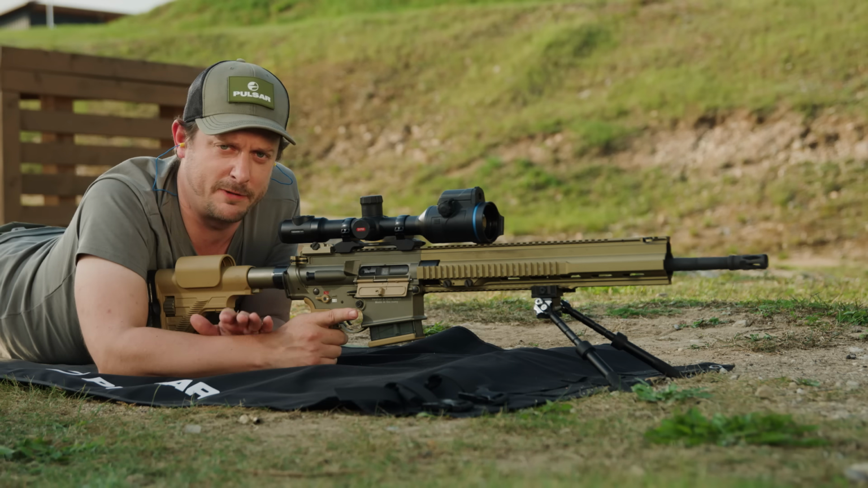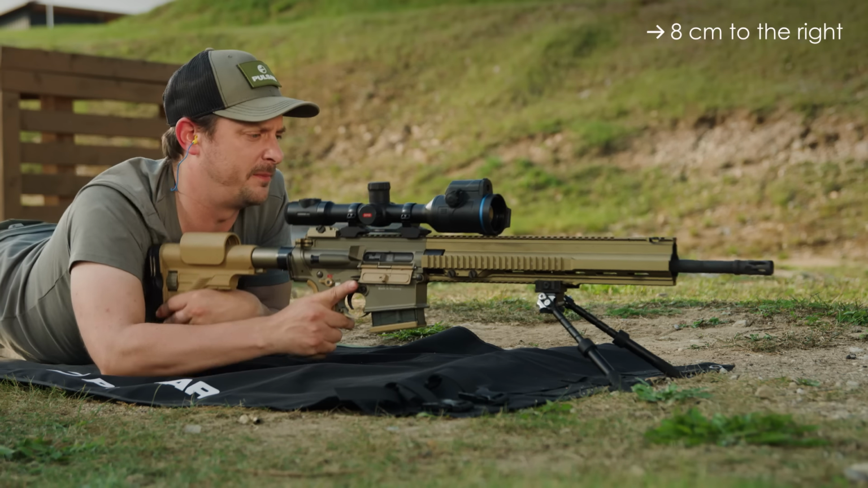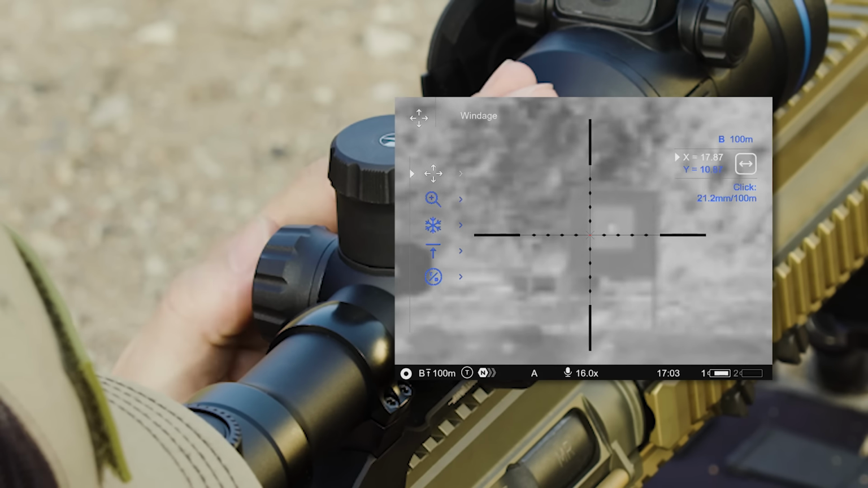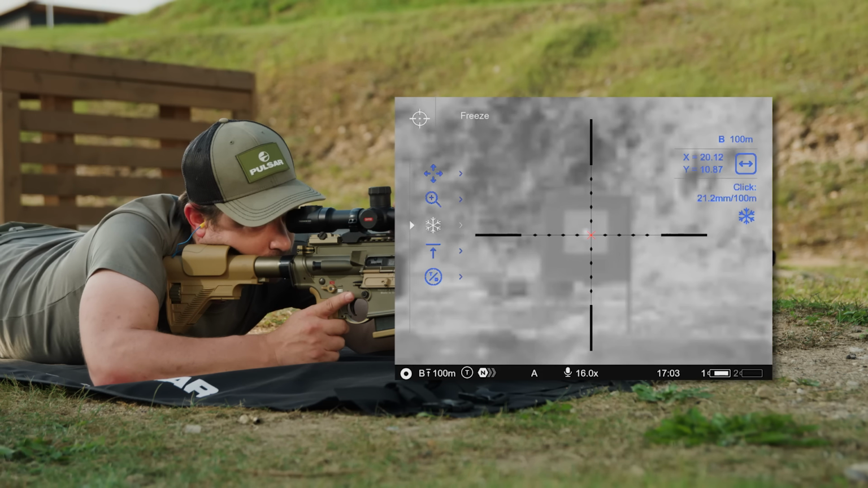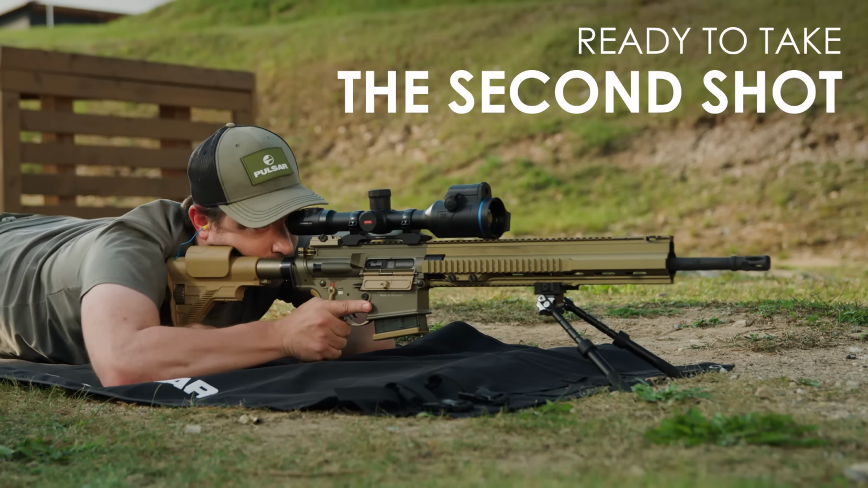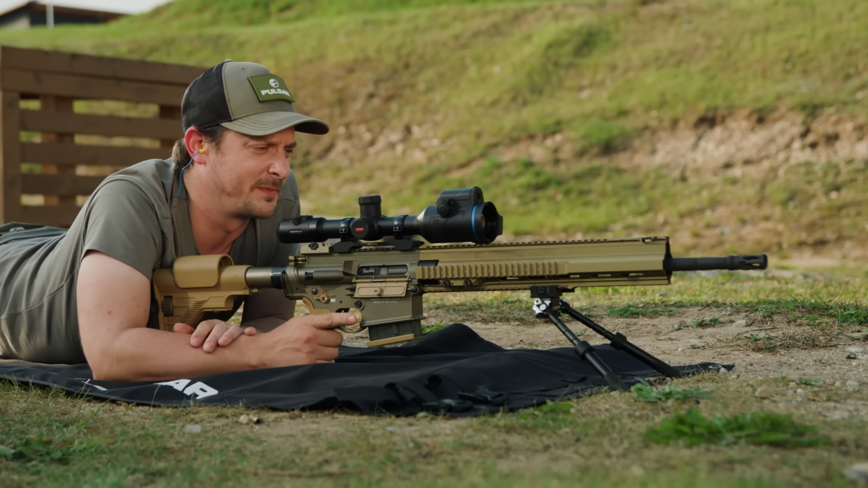Elevation is perfect, and we're a little bit more than 8 centimeters to the right. So we're going to do a quick adjustment for that. We go in here and freeze the frame again, and we're ready to take a second shot. And there we are, absolutely dead centered.